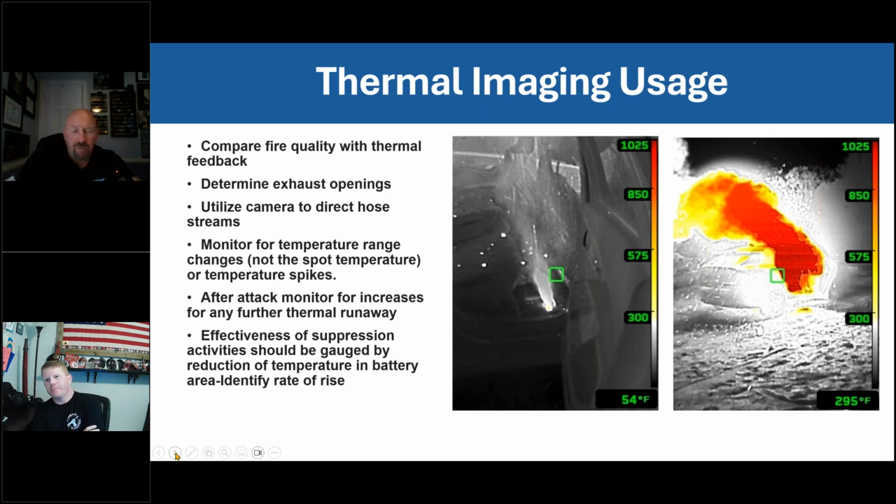So we want them to understand that these are qualitative devices, just allowing you, as you so eloquently said, to guide your efforts and help find the problem when you have that vapor cloud or high heat. Absolutely. I mean, we're taking in information for better decision making. Better decision making creates better outcomes. Agreed.